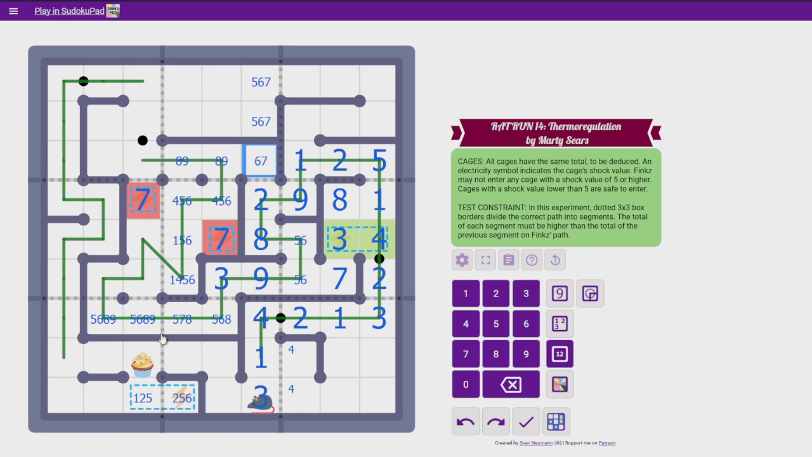Not much I can mark, honestly. One thing I can say is 3 is there. Because there needs to be a 3 in this row, so there is a 3 right there by Sudoku. There's a 2 there by Sudoku. That's all I know for now. What are we looking at here?